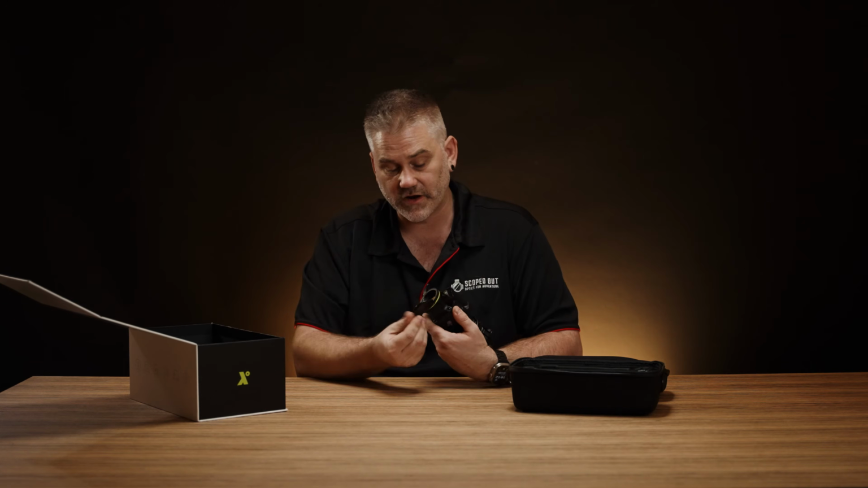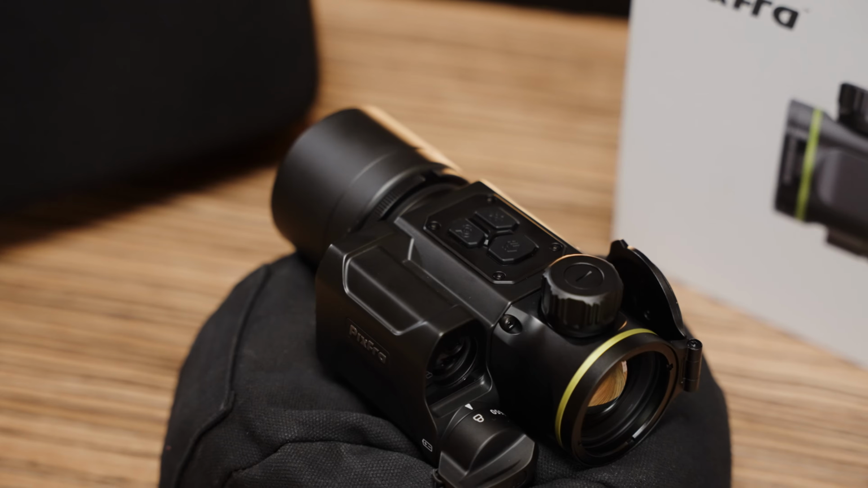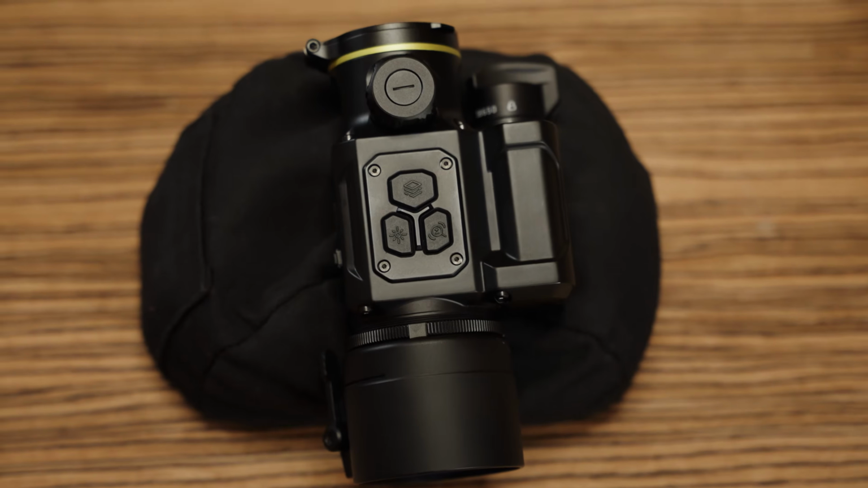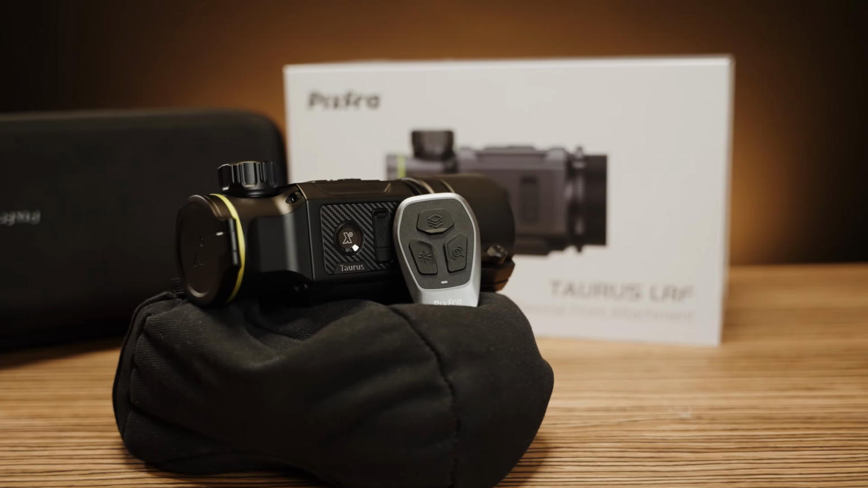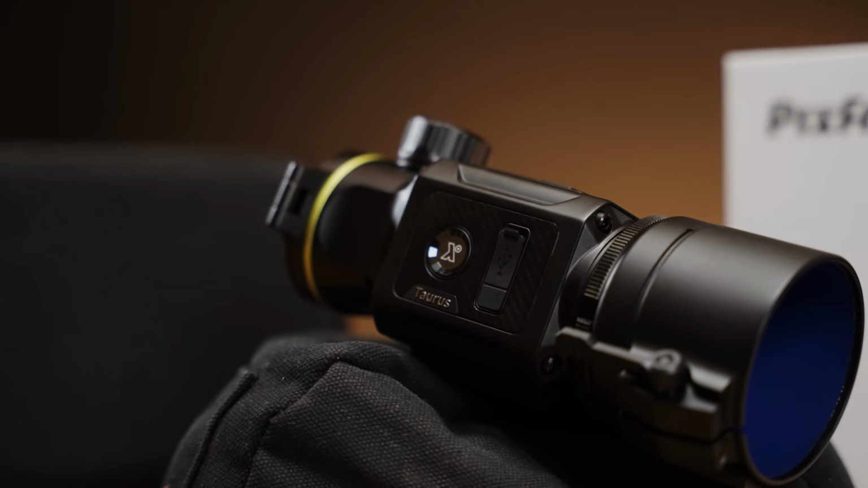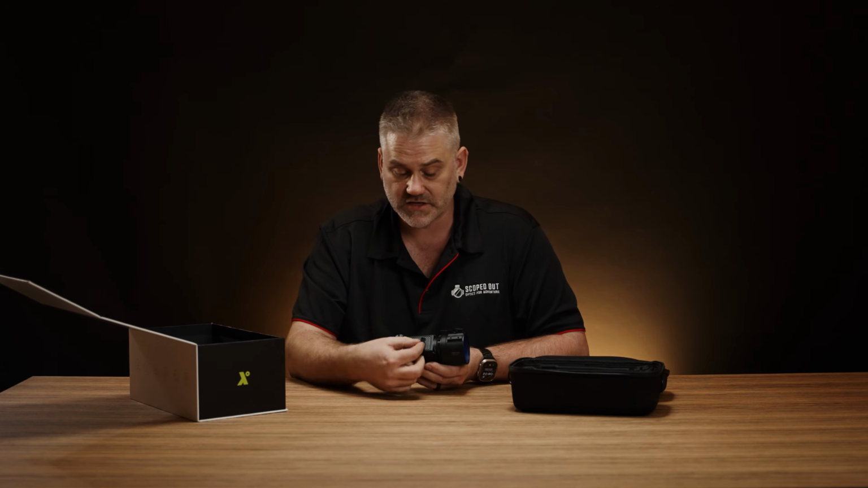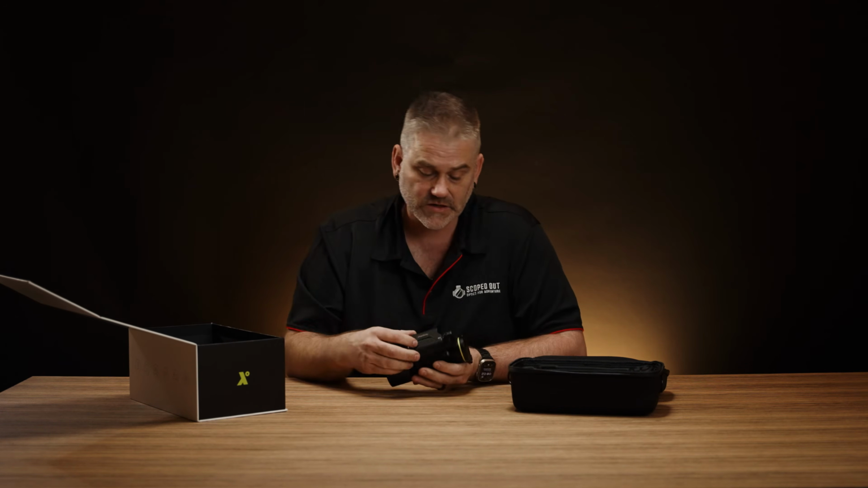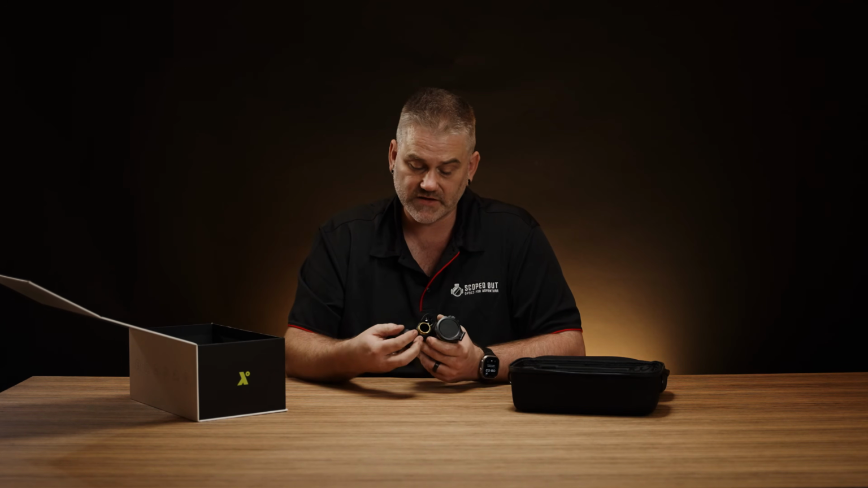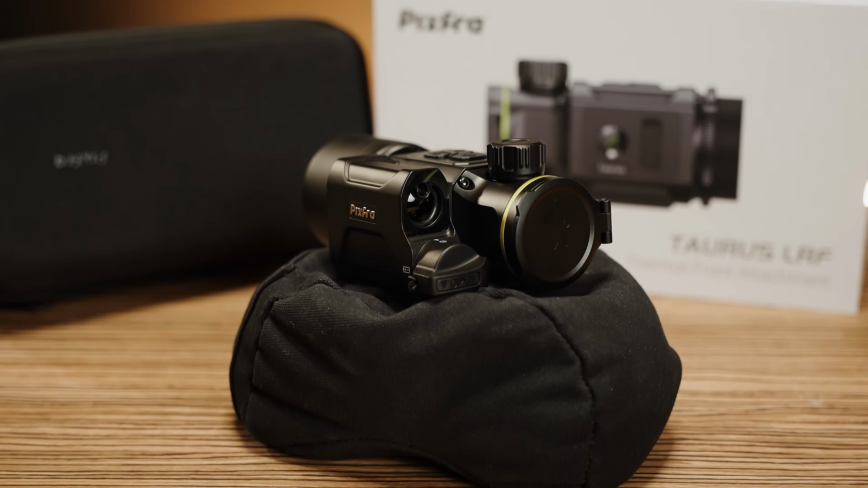We've got a lens cap at the front that is mounted there. That's a hard plastic one there. You've got your focus adjustment on top there. 3 buttons to interface with there. It also has a remote with those same 3 buttons, but more on that in a moment. The power button is this one here, which is the X. Hold that one down and that will give us power to actually light up green as well. There is the USB-C connection next to that. On this side of the unit, we have the battery compartment, which is for an 18650, and you have your laser rangefinder in there as well.